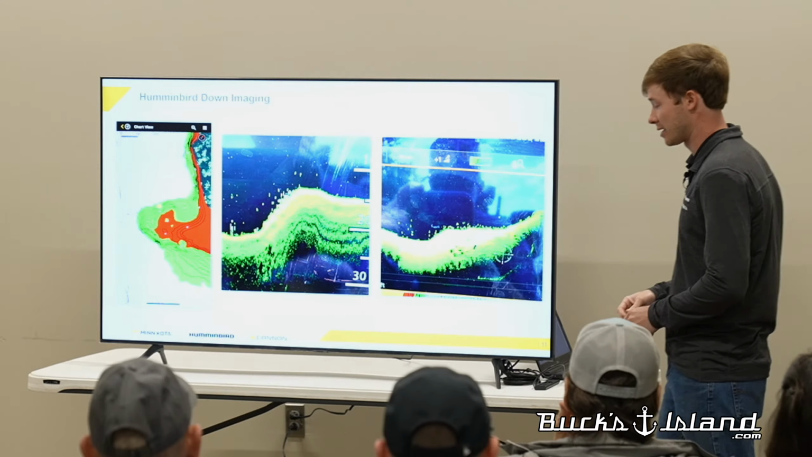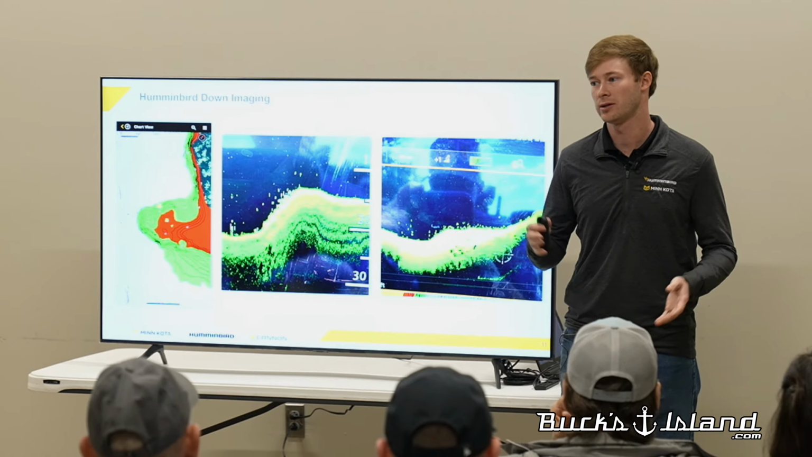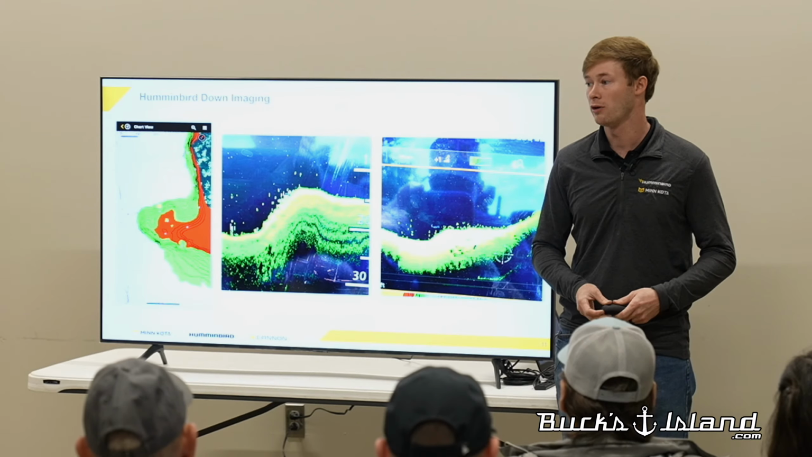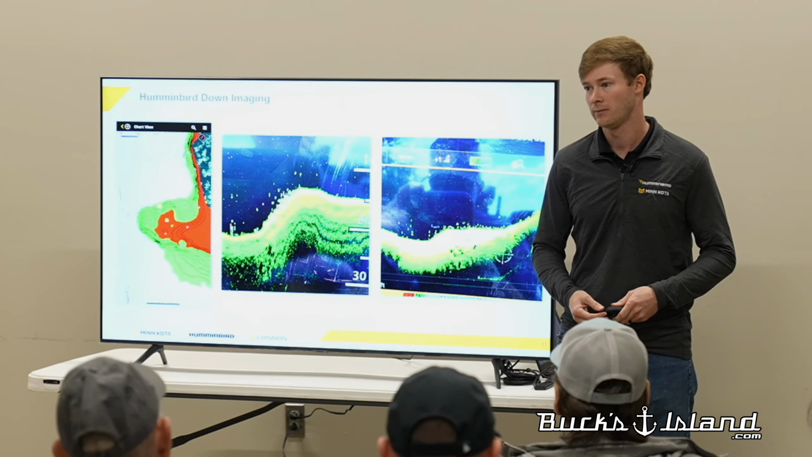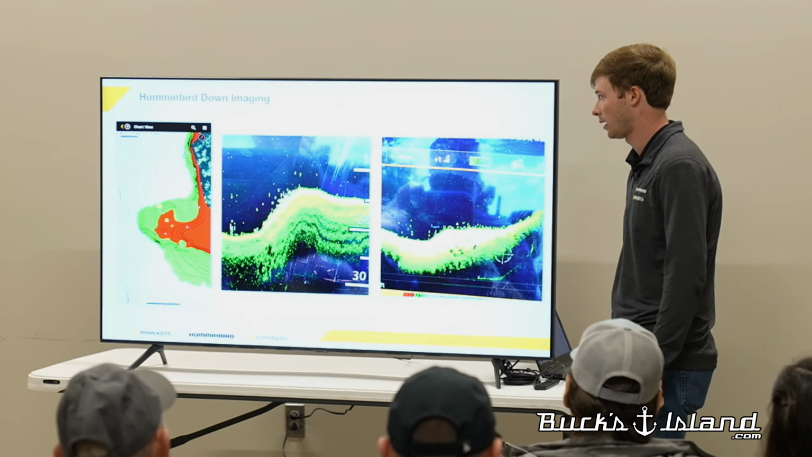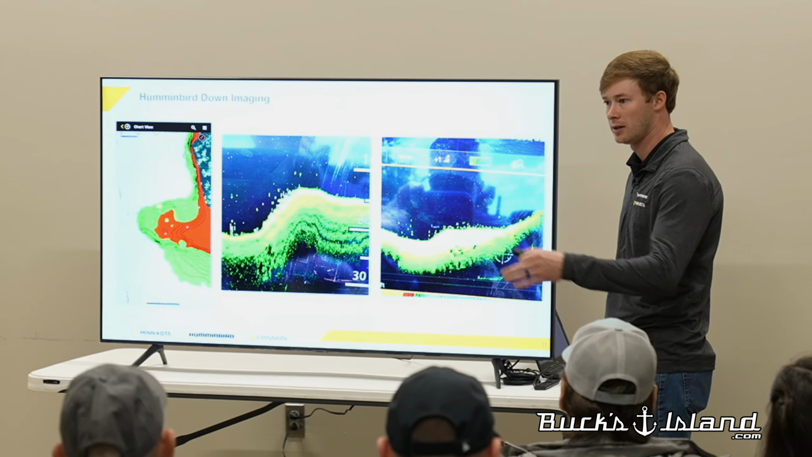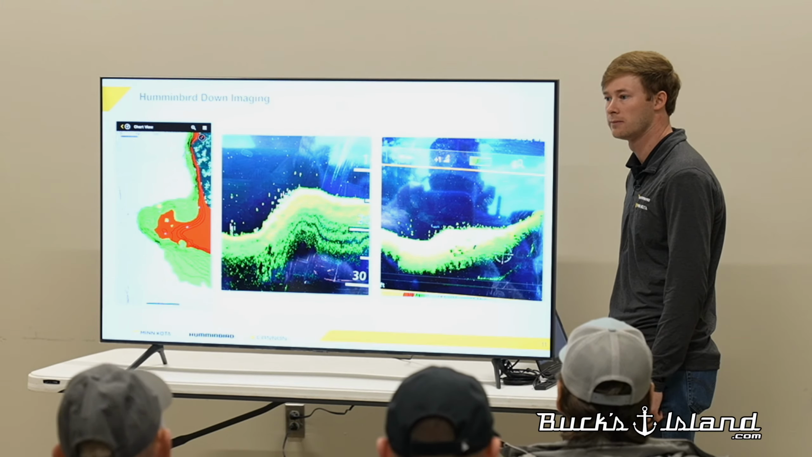So if you actually see something that remotely sparks your interest, I highly encourage you to just take an extra 30 seconds, turn around and go over it at a slightly different angle, because I promise you the view is going to change. So make sure to keep that in mind. If you have a spot that looks really good, just take an extra pass and go over at this angle and maybe at another angle just to see what it looks like on the screen.